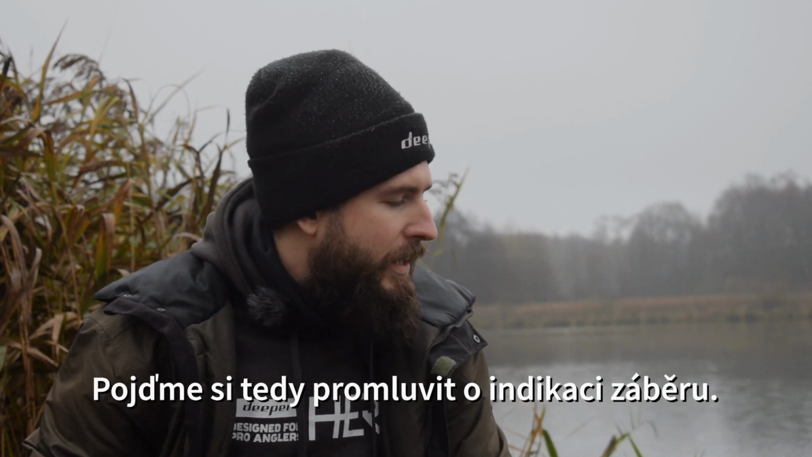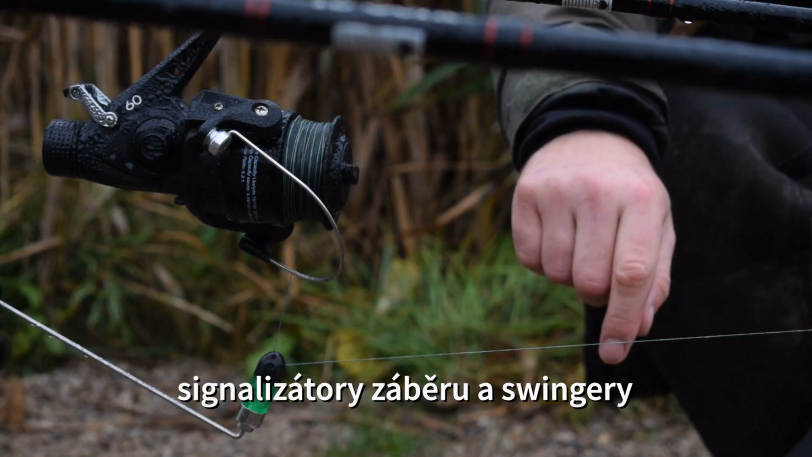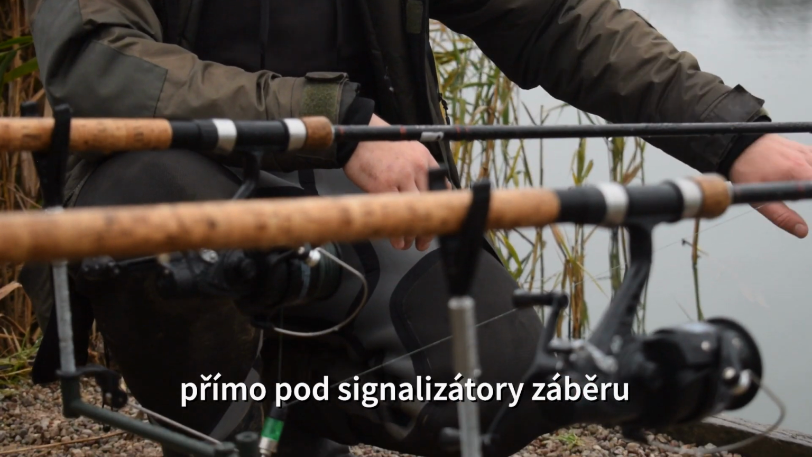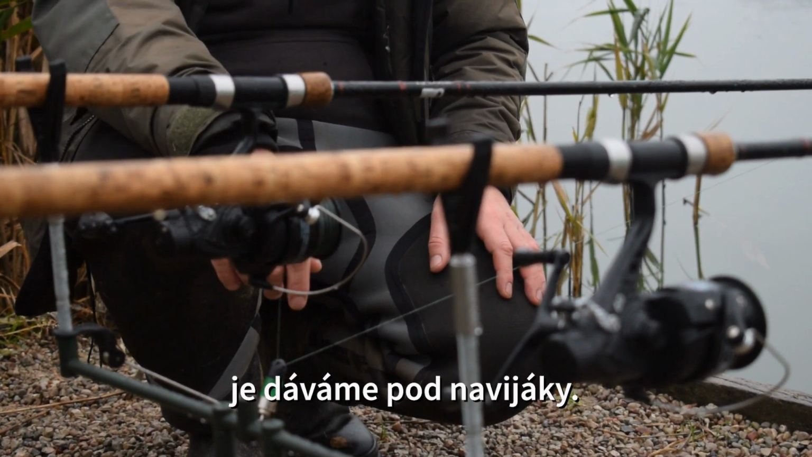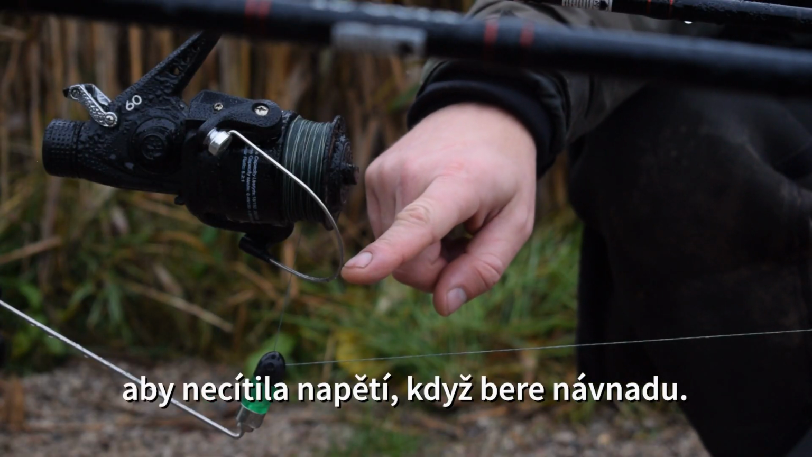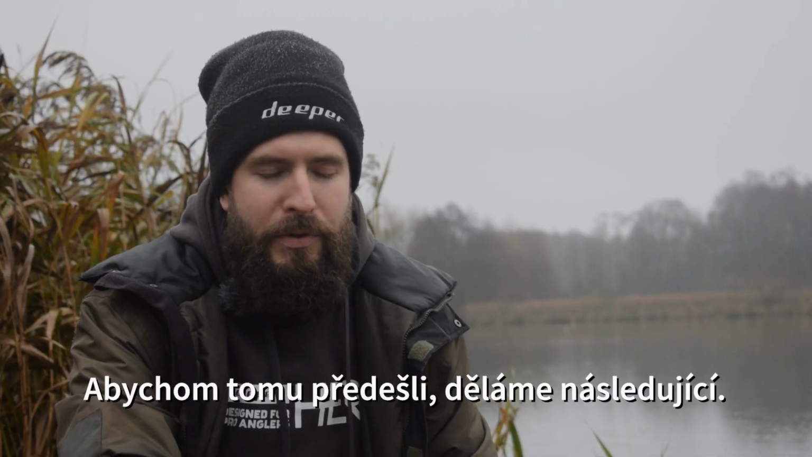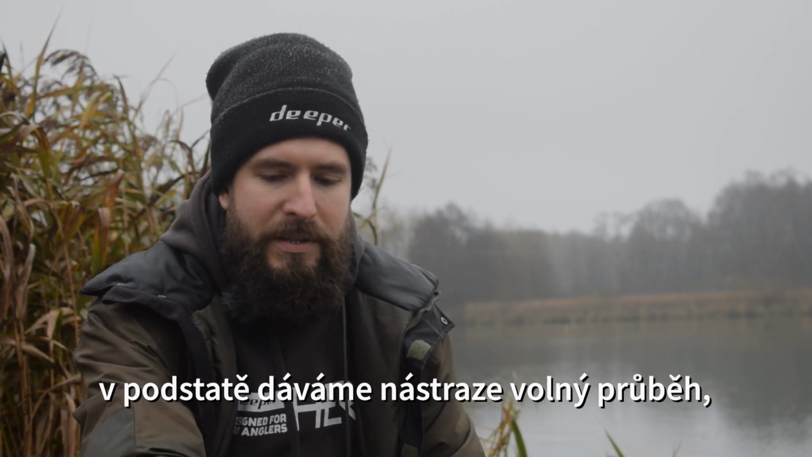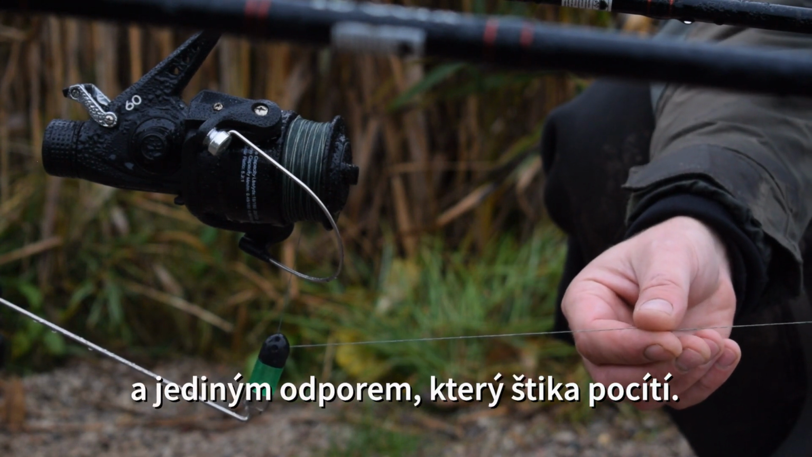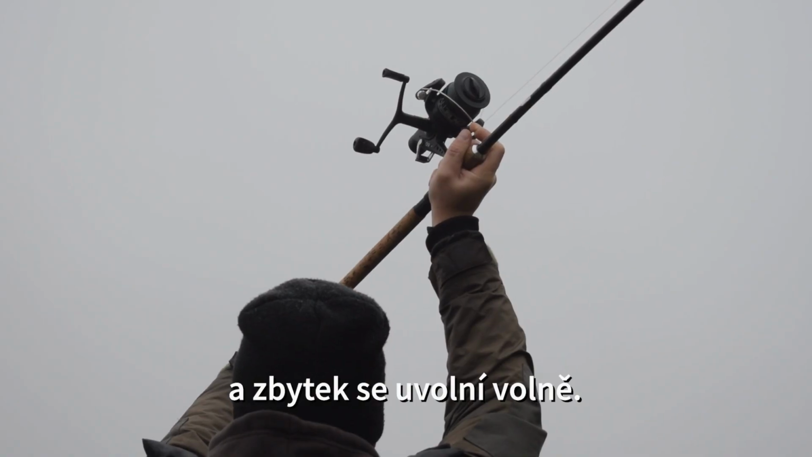So let's talk about bite indication. Just like in carp fishing, we're using bite alarms and swing arms. But instead of putting the swing arms right under the bite alarms, we're putting them underneath the reels from the other side. We're doing that so the pike doesn't feel the tension when it's taking the bait, because usually if it takes the bait and feels tension, it'll spit the bait. So to avoid that, we're basically giving it a free run, and the only resistance the pike will feel is just the line coming out of the swing arm, and for the rest of the run it just comes out freely.